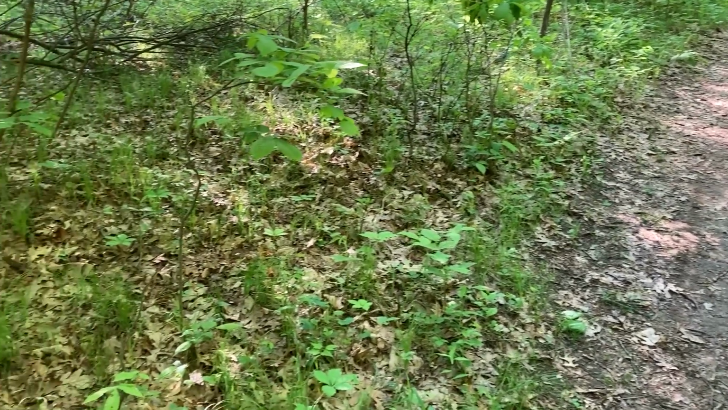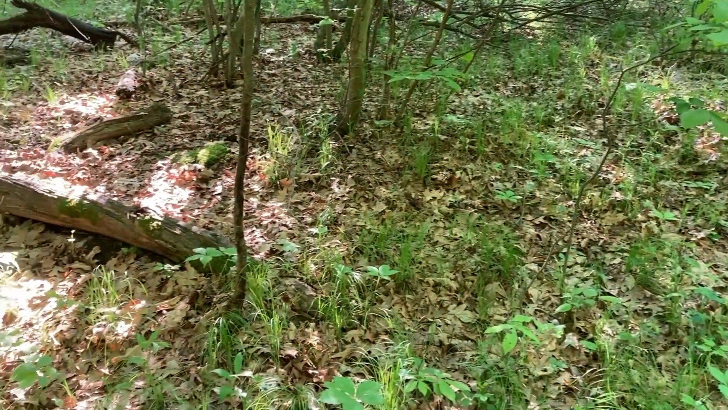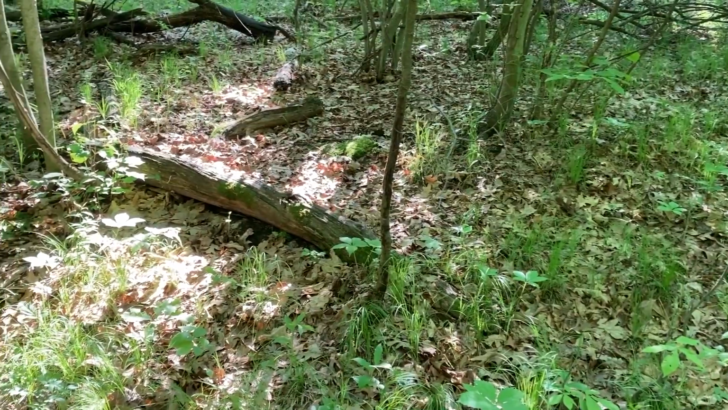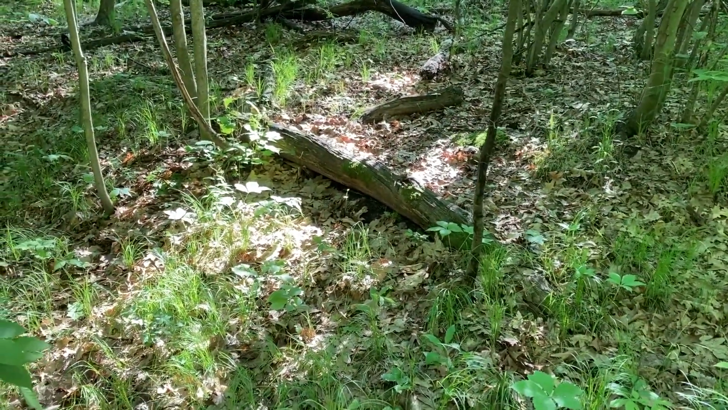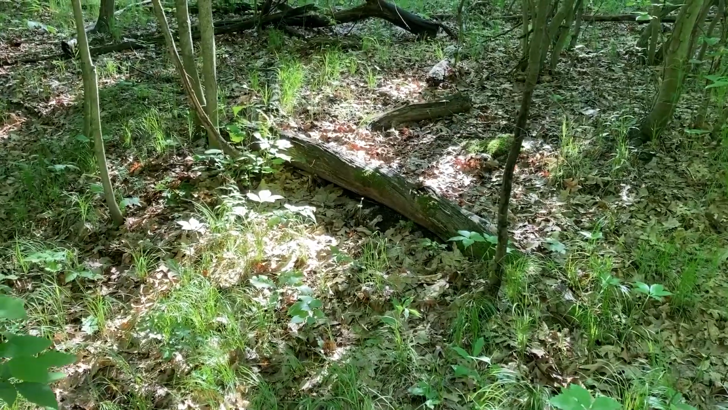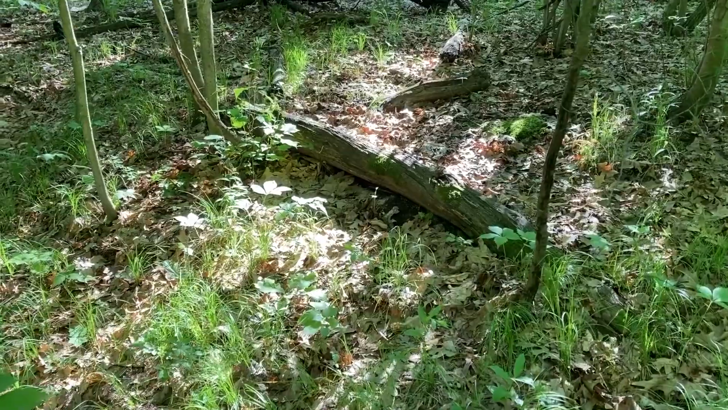I'm always looking for those quiet little spots, those areas tucked away in the woods that make for a quiet, reflective image. And here's one: fallen log, highlighted leaves, new sprouts.